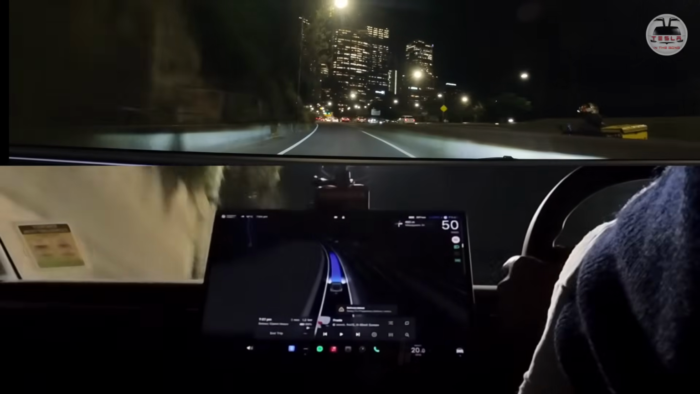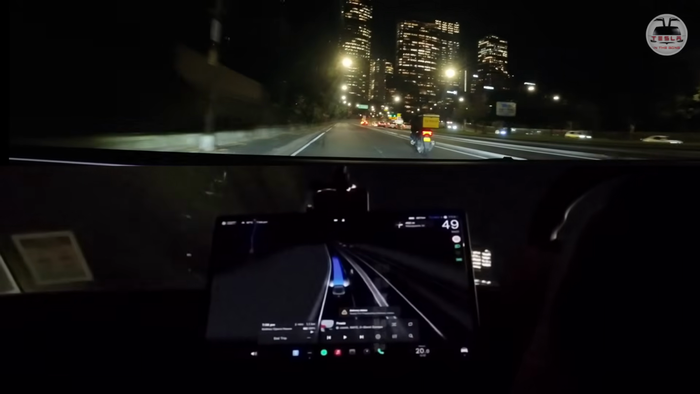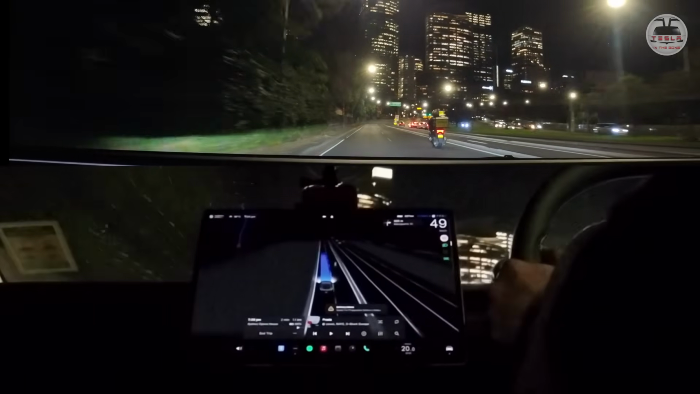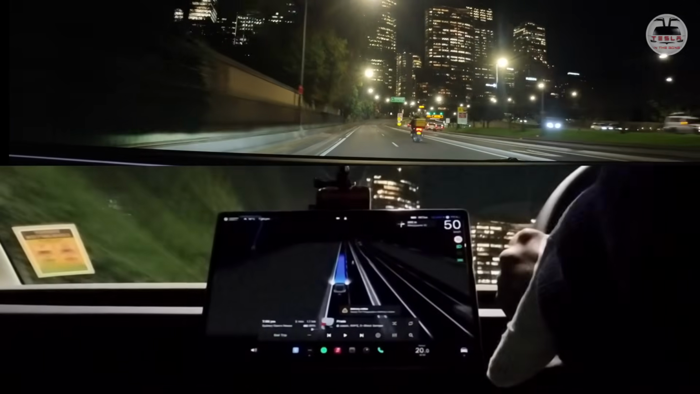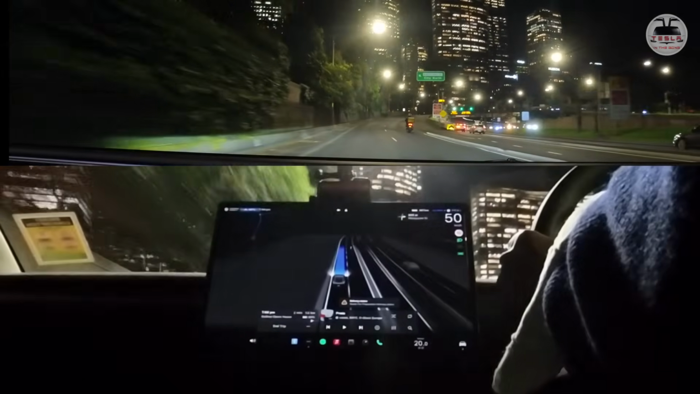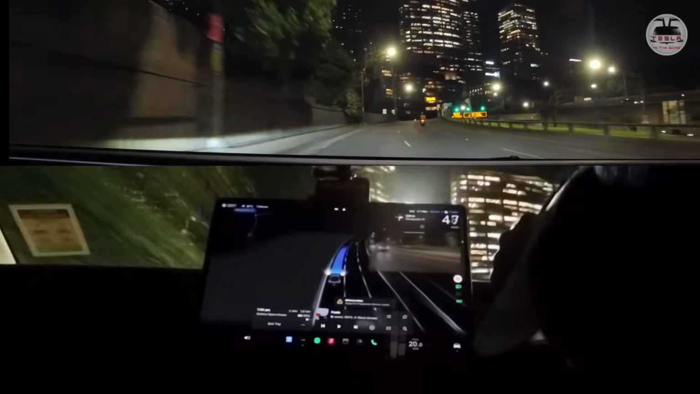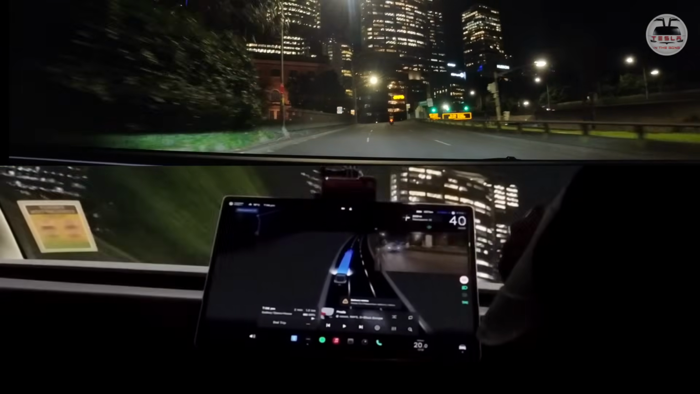Now here is where it usually fumbles. So there is a guy on the bike coming there. It saw that guy. We have to go straight, but we have to take the right lane because we have to turn right now. What is it going to do? There's a car behind me. What is it going to do? Is it going to take? Yes, it indicates it's waiting for that guy to go.